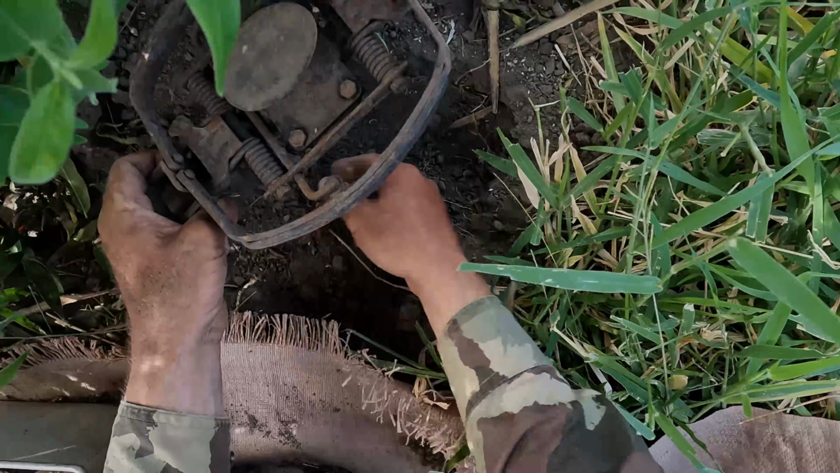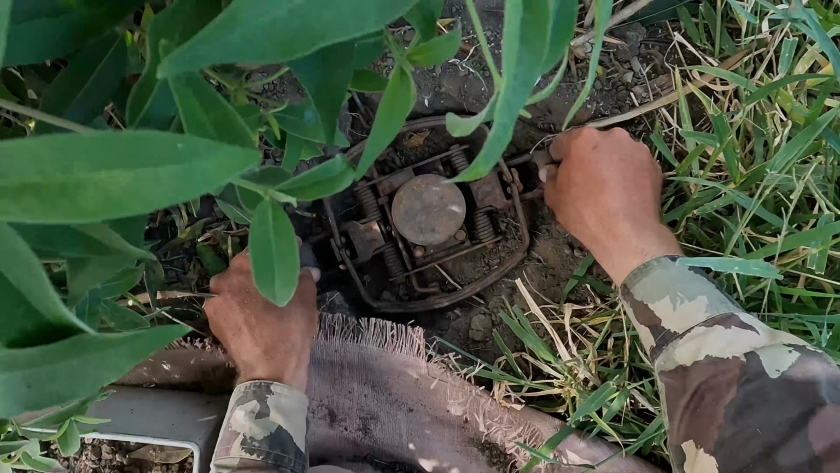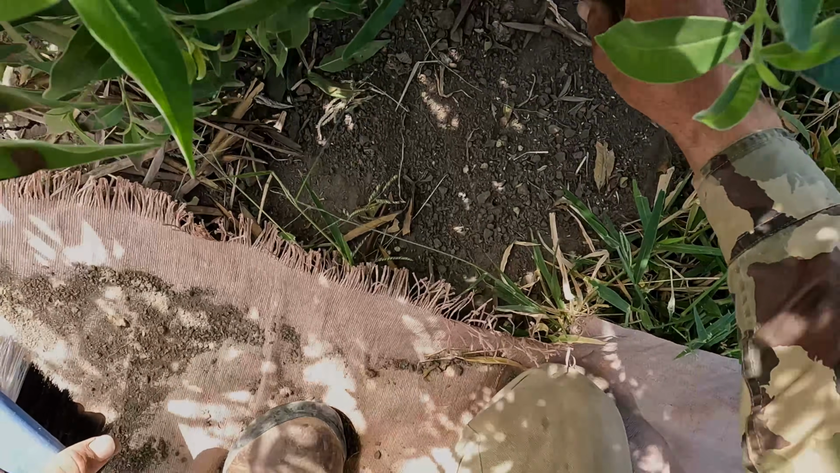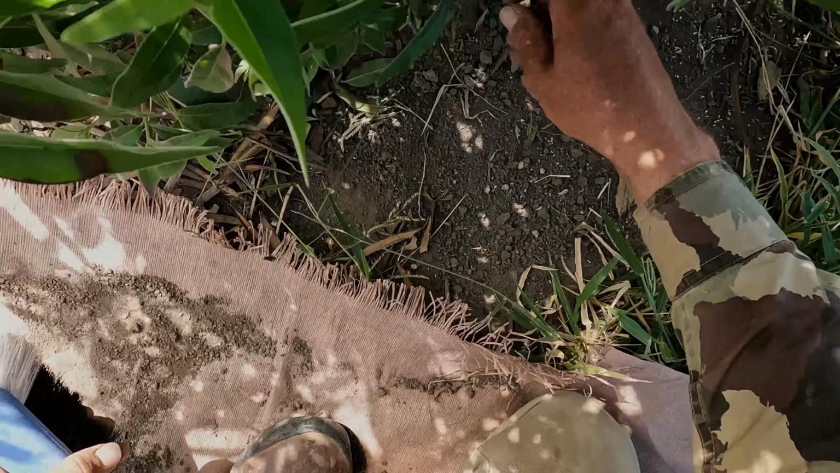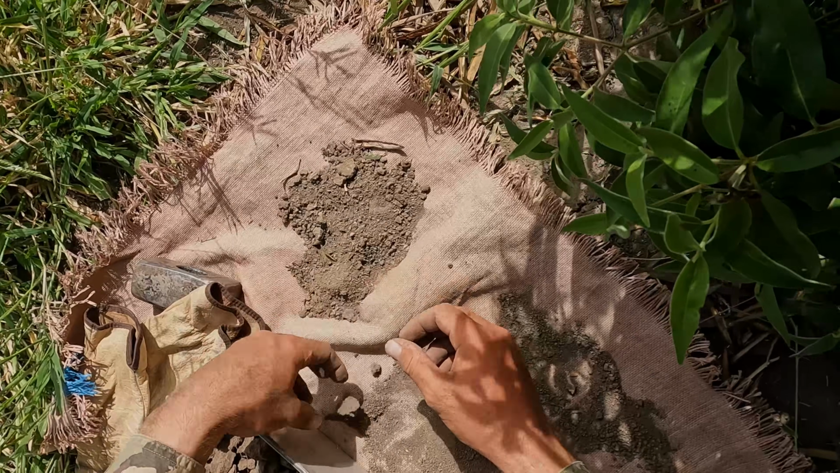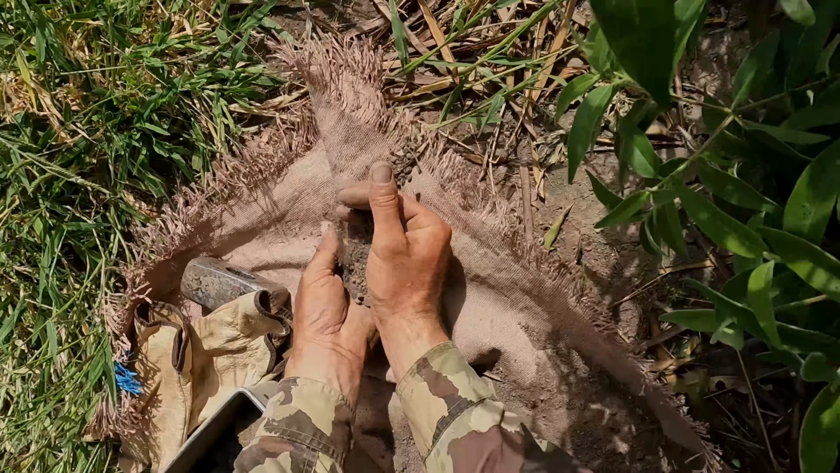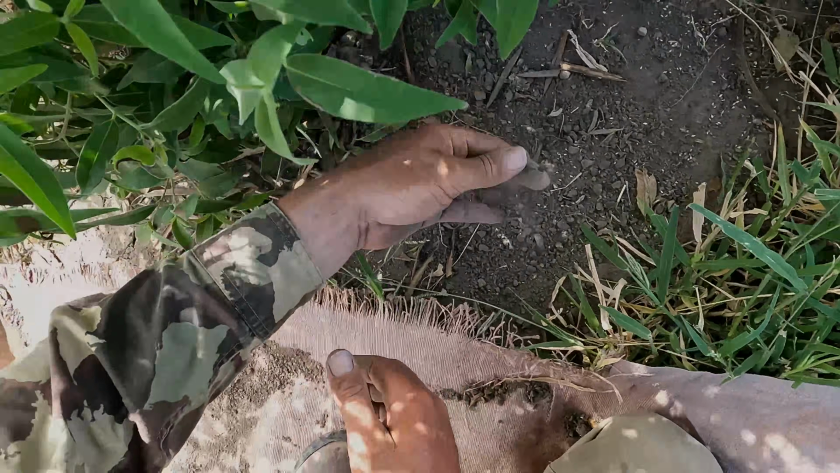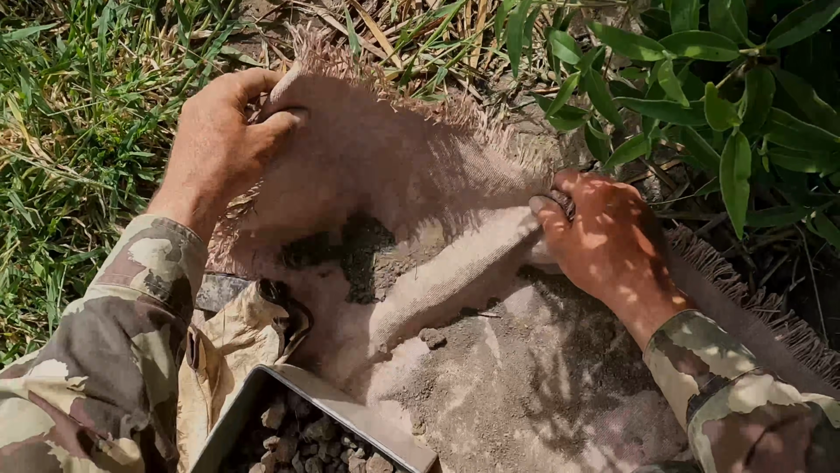And this one is a bit stronger trap and it should hold pigs. Don't want clods sitting on it in case it may interfere with anything. Let's put the old top dirt back on.